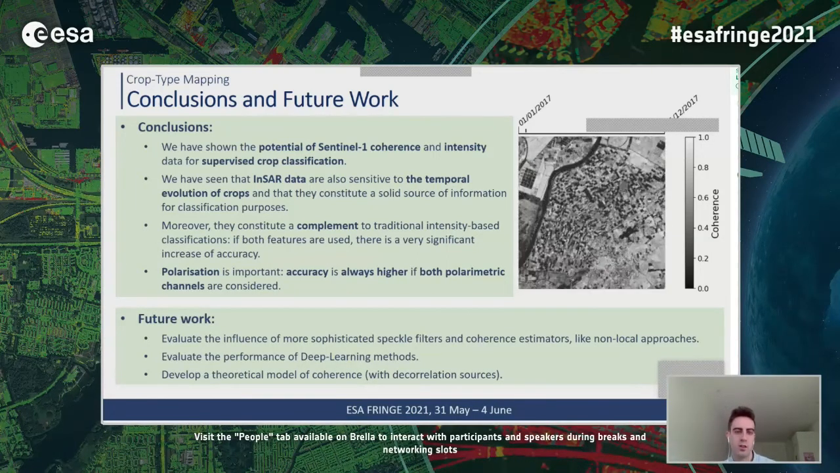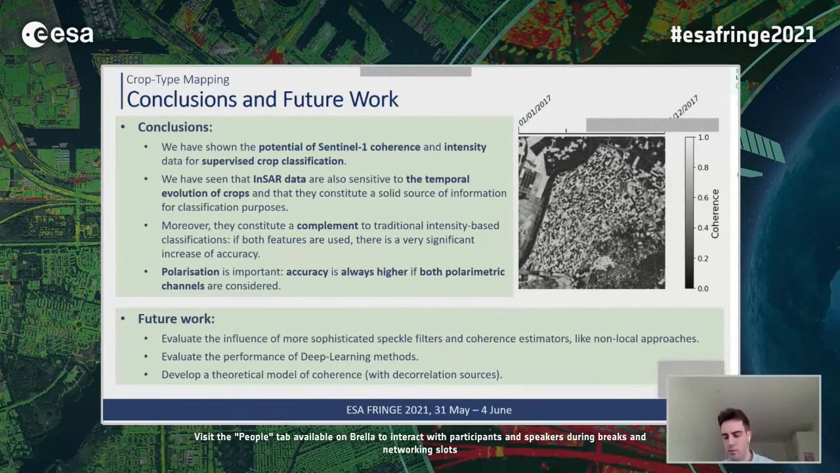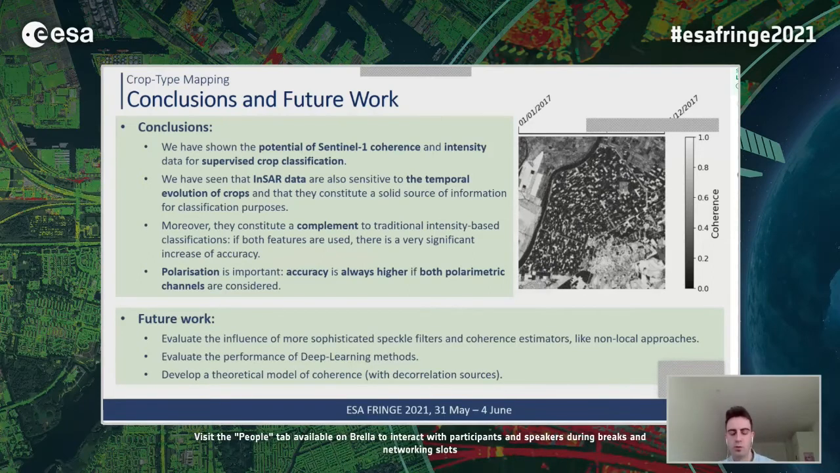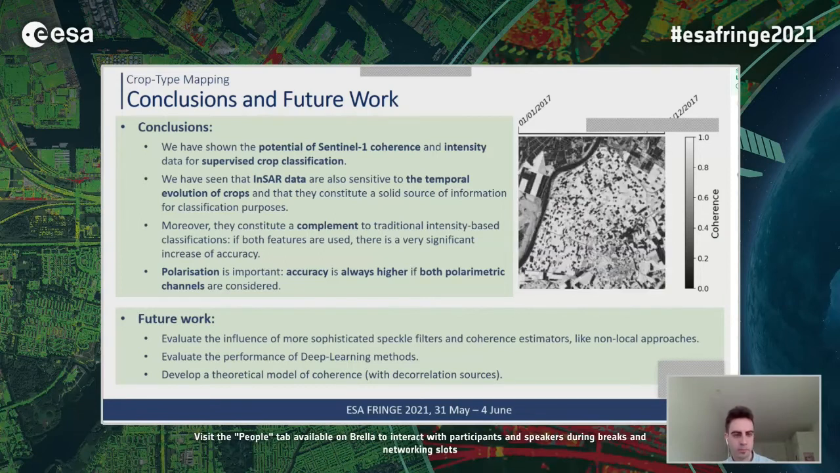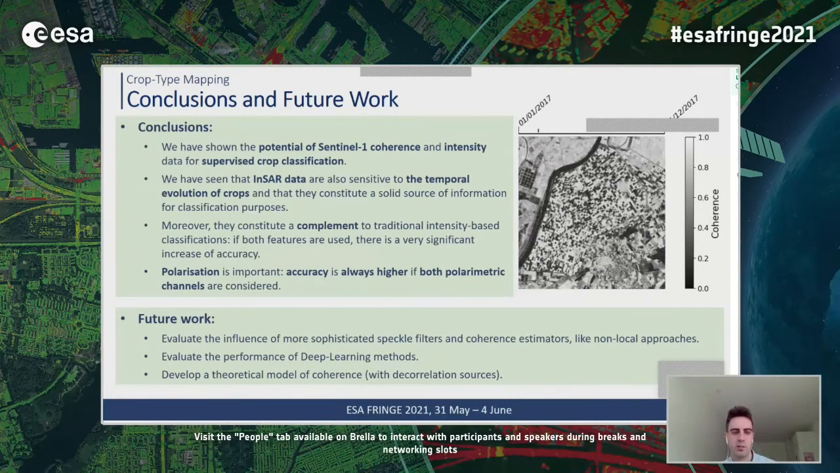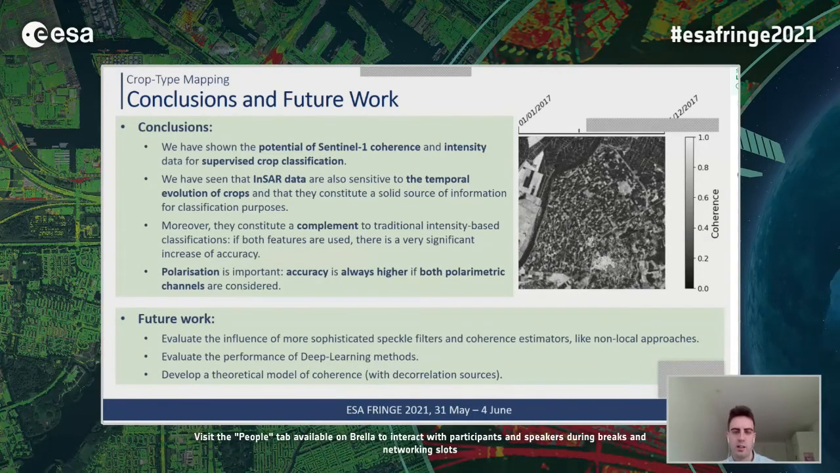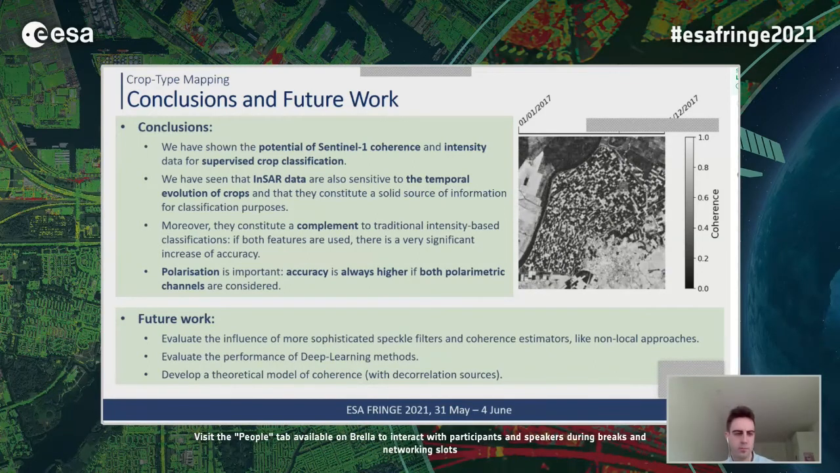However, they are indeed a complement to traditional intensity-based classification, since we have seen that if both features are simultaneously used, there is a very significant increase of accuracy. And also, we have seen that the polarization is important, since if we use both channels at the same time, the accuracy is always higher.